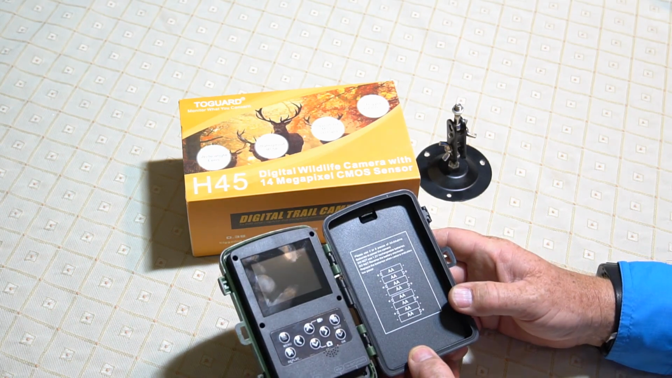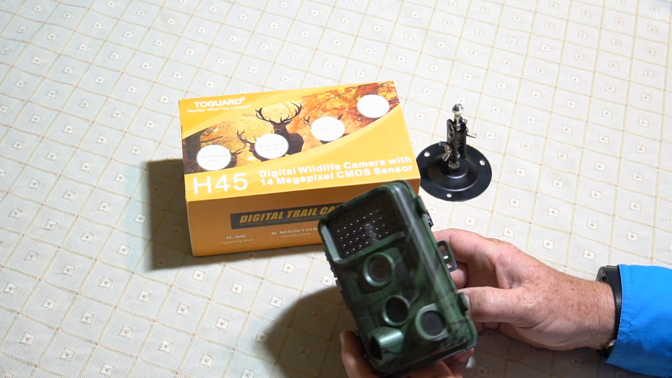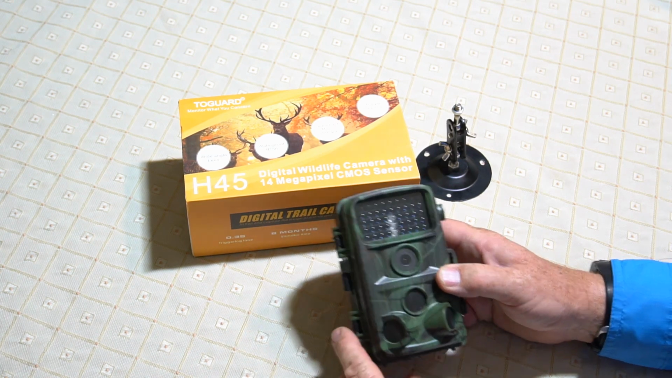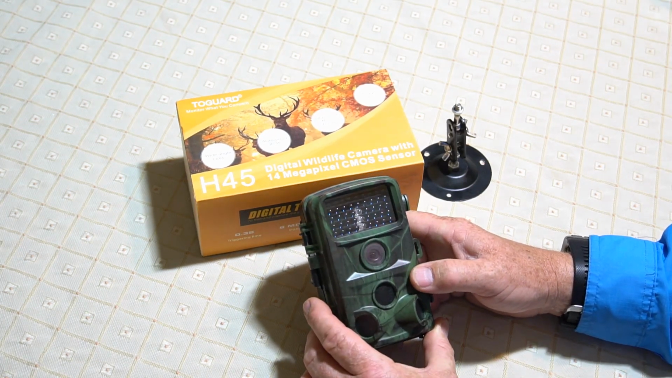I tested them, and they really haven't used that much power, so they're doing good. The camera's taken hundreds of pictures, and I'm going to show you some of those pictures here in a little bit. I just want to talk about my impressions on the camera before I get to the pictures.